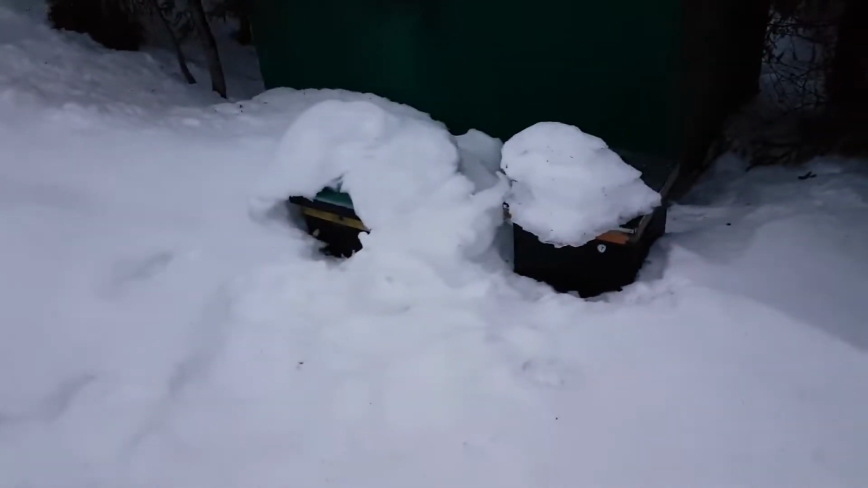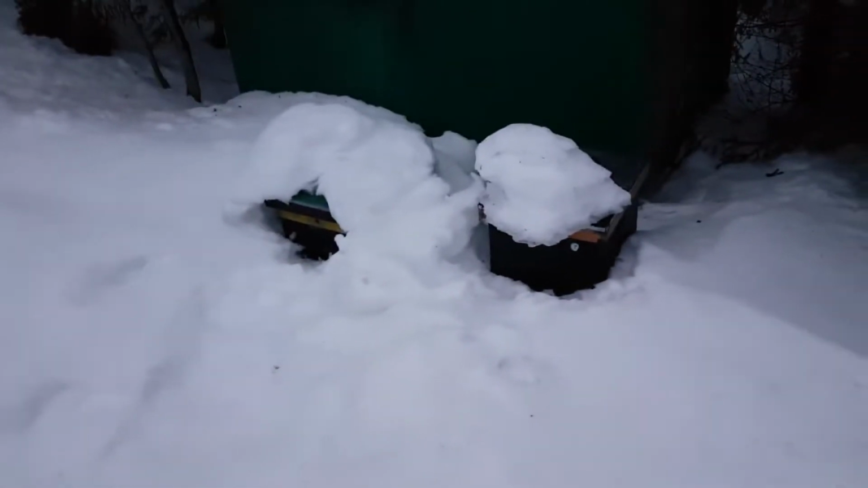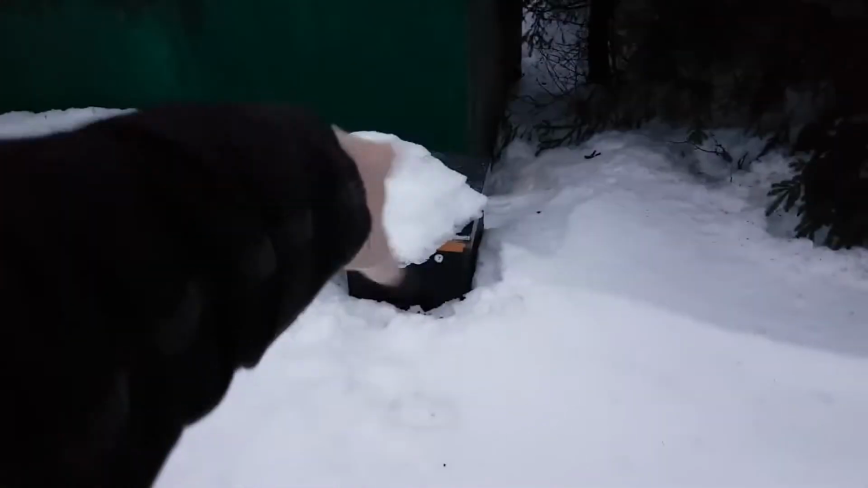All right, it's January 28th, 2020, and it's cold and wet and damp, and the hives are still buried. It looks like they're buried in ice now, but you can see the snow melting, and it's also sliding off the tops, which is a good sign. It shows you that that hive is tilted, which is good.